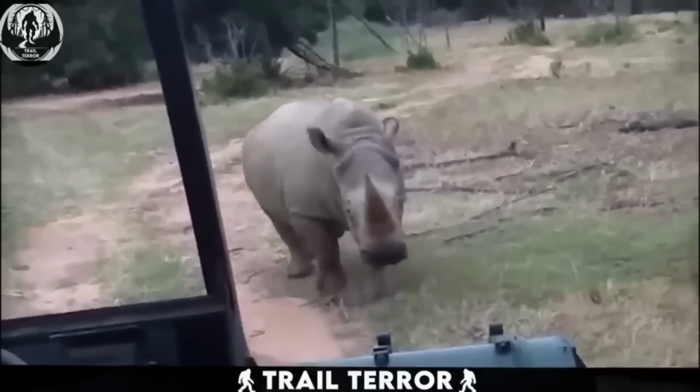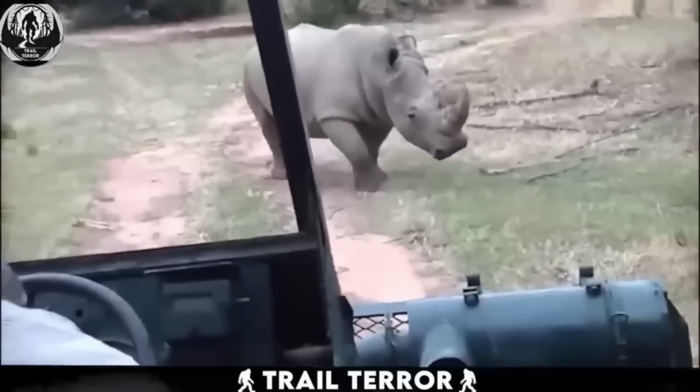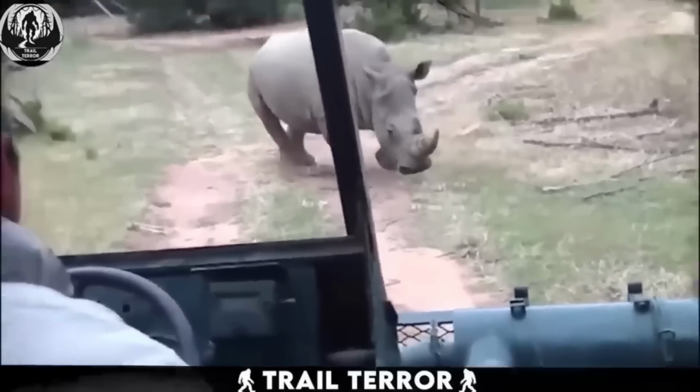It is crucial to respect animals when entering a forest. Otherwise, the outcomes can be entirely unexpected and chaotic.